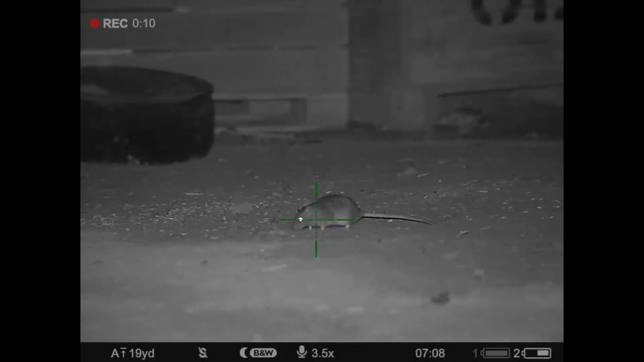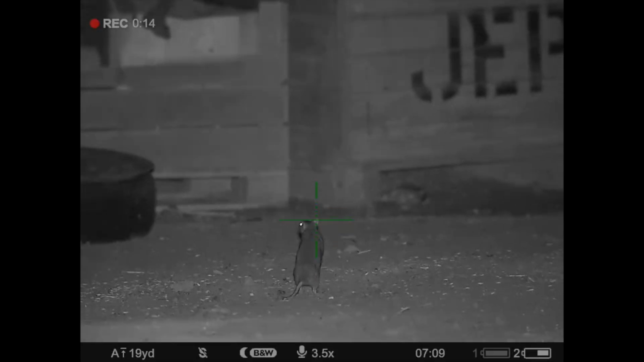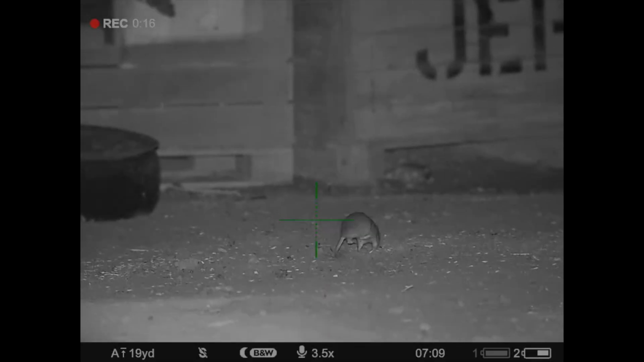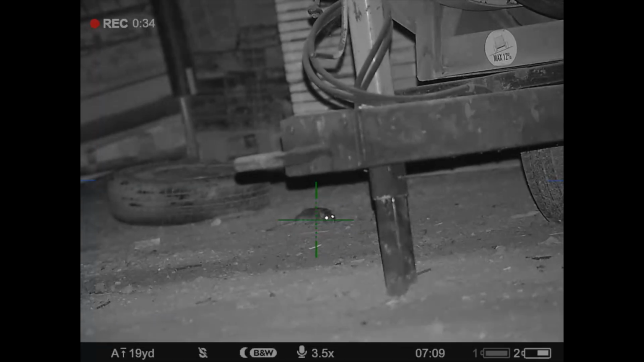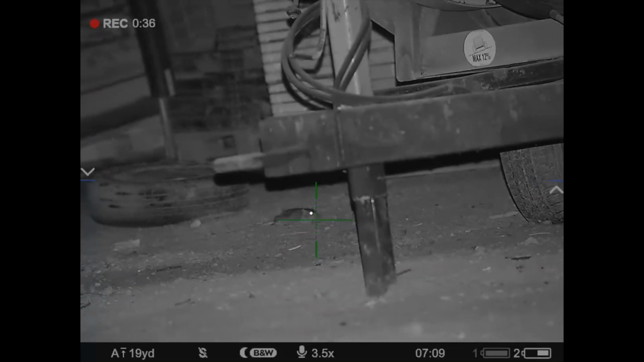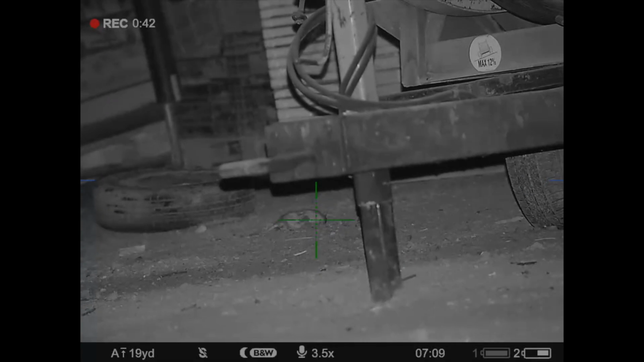All of a sudden, we've gone from Twinkle Toes into the Rat Whisperer. Not sure what he was trying to do. Now, looking back at the footage of that rat, it actually pinned it through the lungs. It was going to expire on the floor, but just a quick focus ring, and he sticks one straight through the swede to ensure a quick dispatch. They are rats, but they still deserve to die humanely.